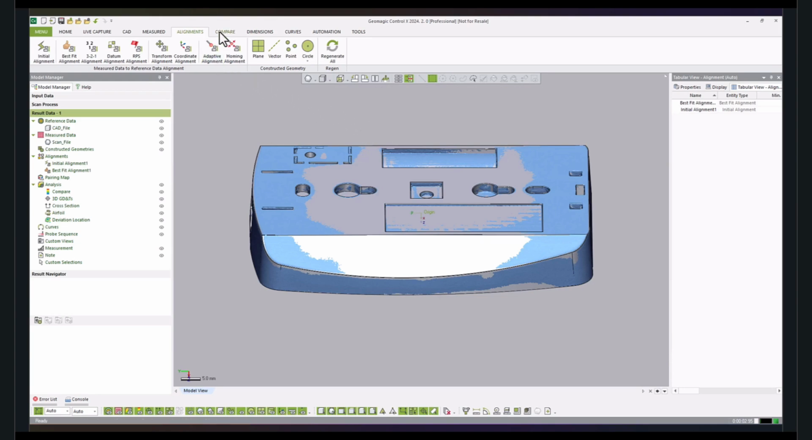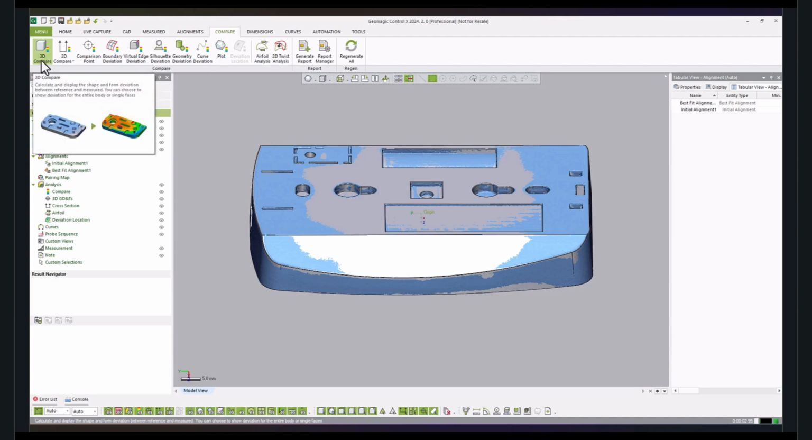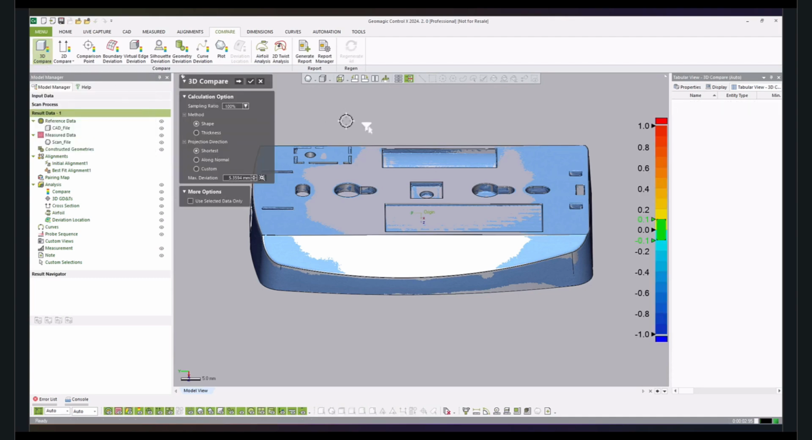In regards to the comparison processes, we have a wide variety of tools in this bin as well, of which the 3D compare capability is a very important tool. This tool would provide us with a good idea by giving us a complete heat map of the deviation between the CAD file and the scan data at each particular scan point.